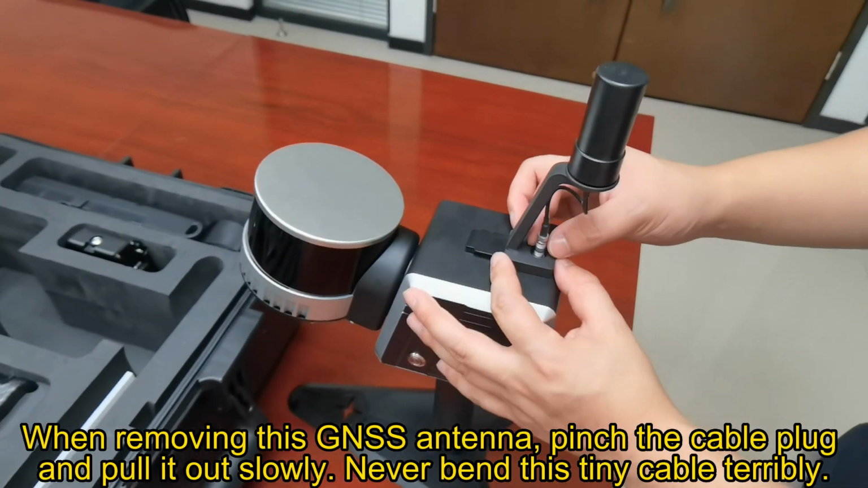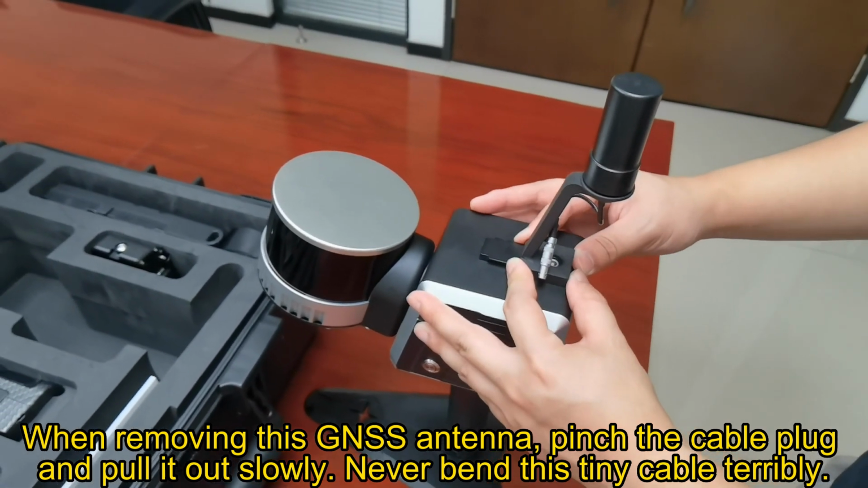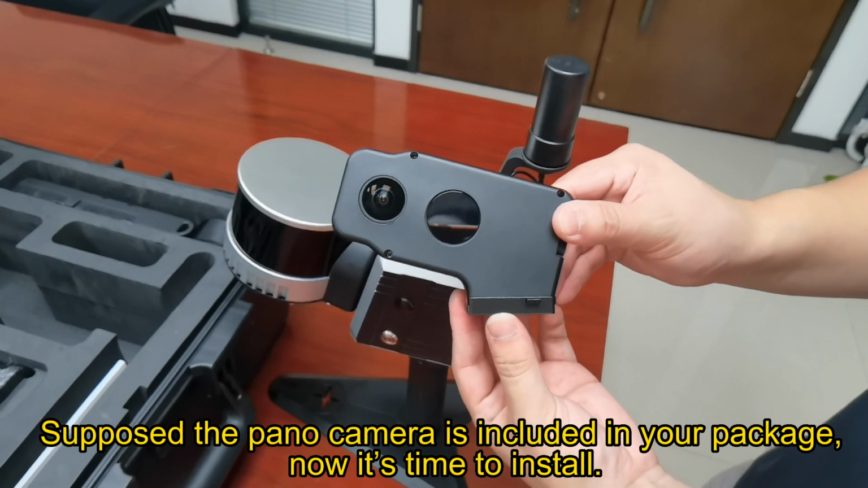When removing this GNSS antenna, pinch the cable plug and pull it out slowly. Never bend this tiny cable terribly.